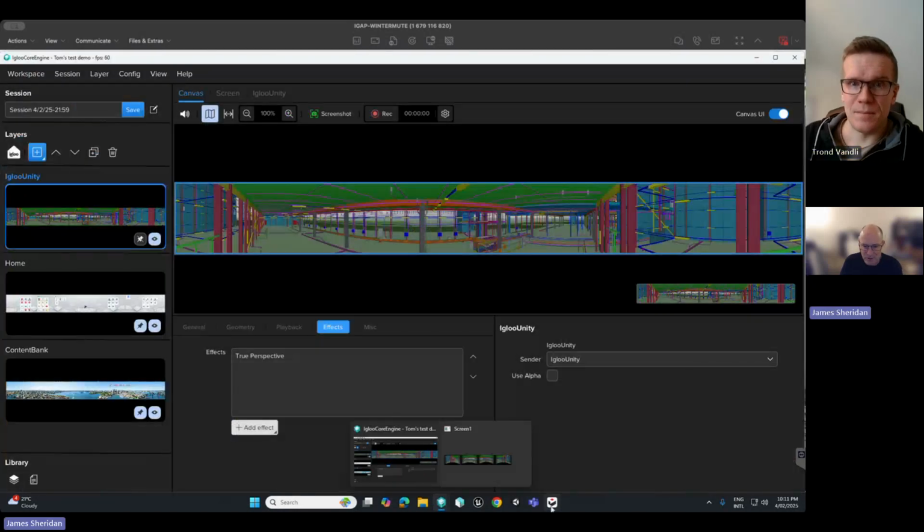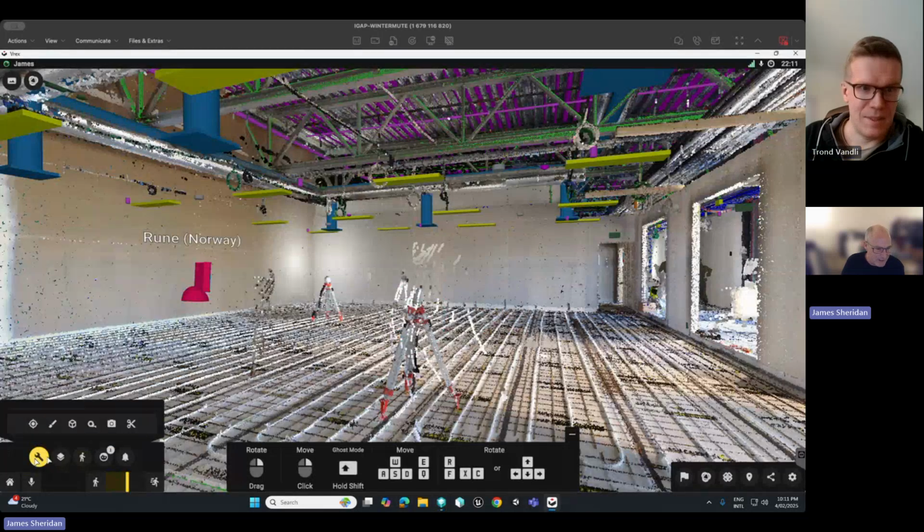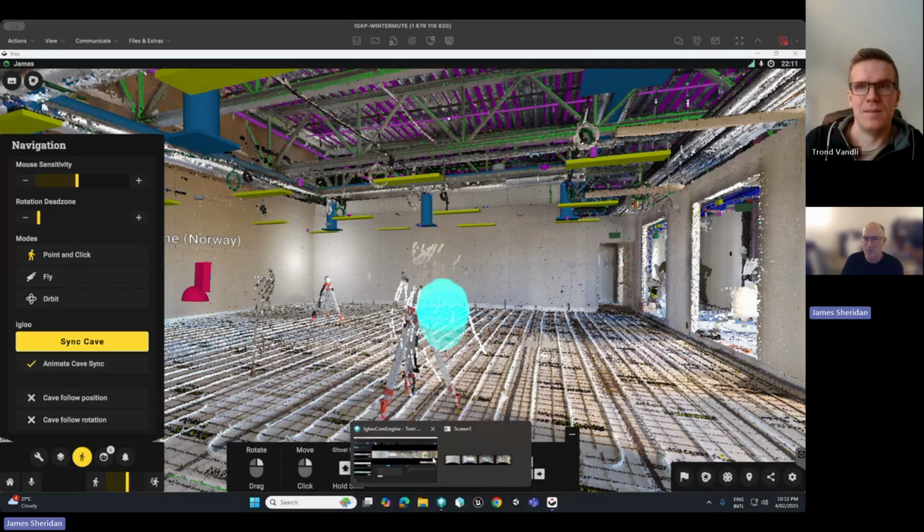So yeah, I guess in Igloo we haven't really gone anywhere. So then I'd want to go to sync my, was it under here? No. Yeah, you got it. Cave follow position sync. Yeah. Yes. And then here, cool. All right, looks great.